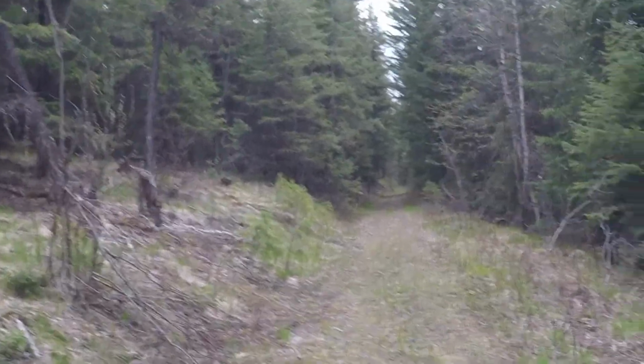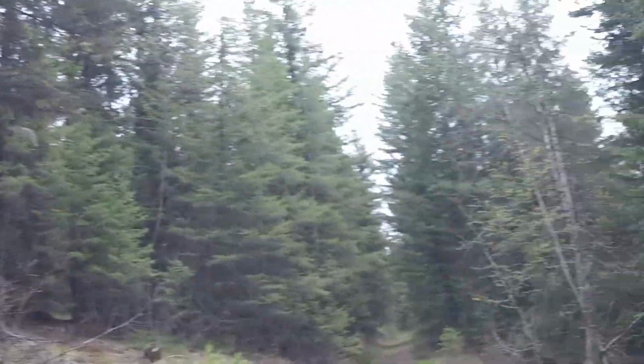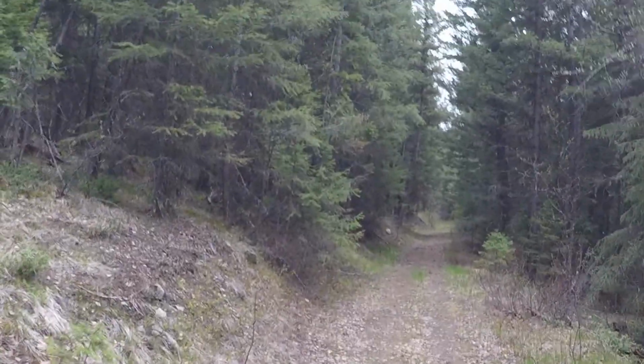Obviously, if we do come up with a new camera, we'll do a little overview of that camera before we set it up. But for right now, guys, we've been going on long enough with this one. I'm heading back down to the lower part of the property.